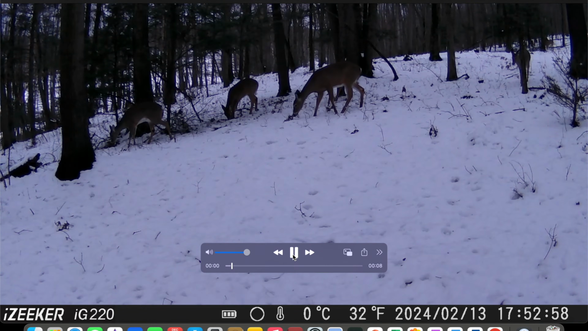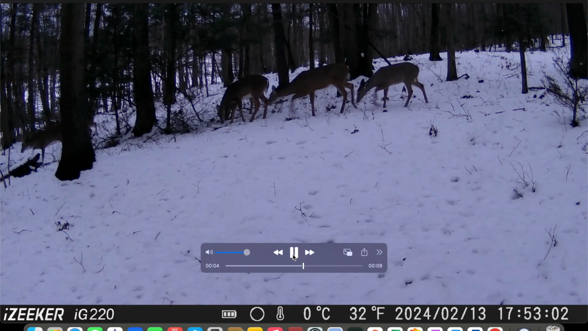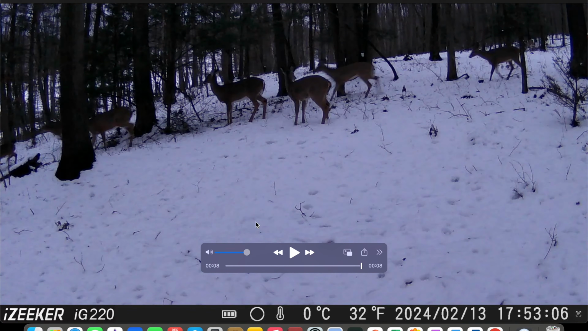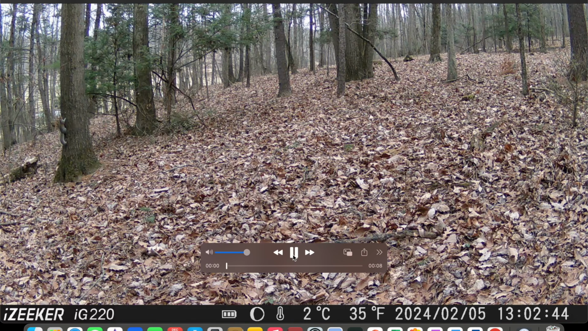Here we have another group of deer feeding through. You can clearly tell what's going on. Here's a turkey walking through. For the price point, like I said before, I'm actually really impressed with the video quality. Here we have a squirrel climbing a tree.